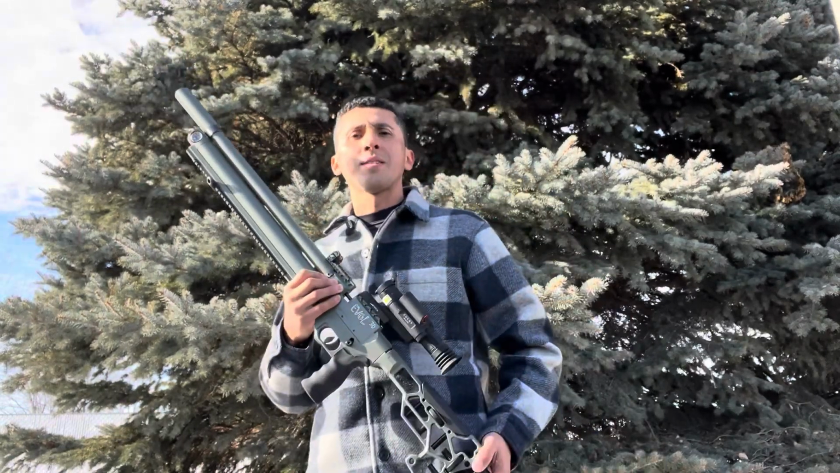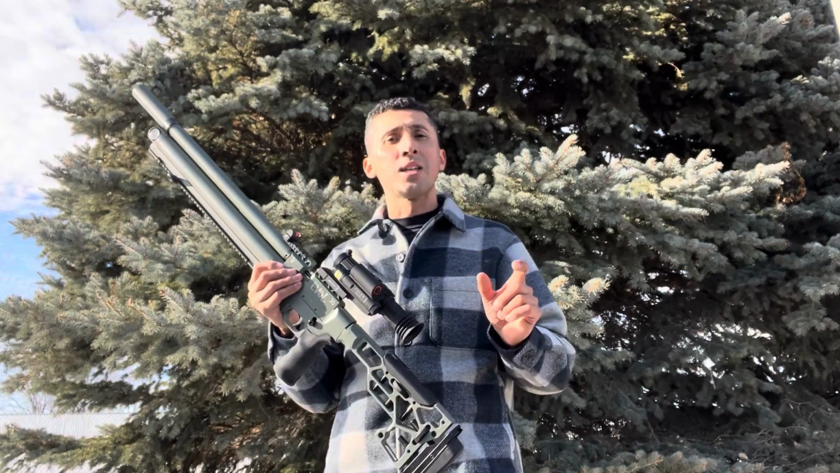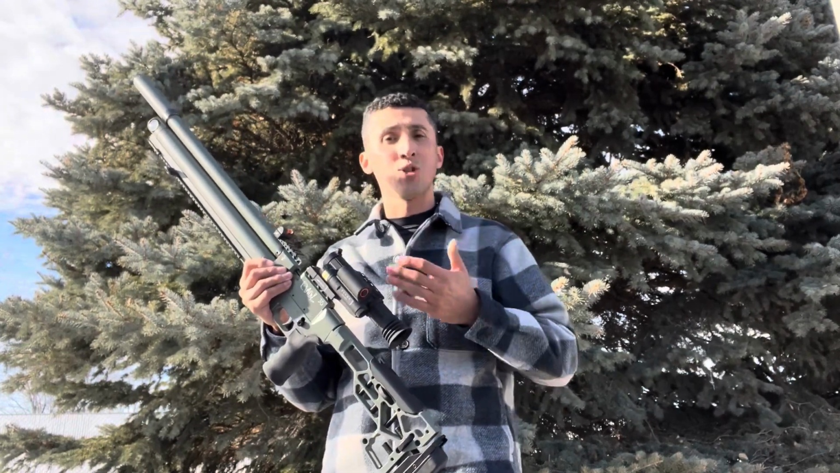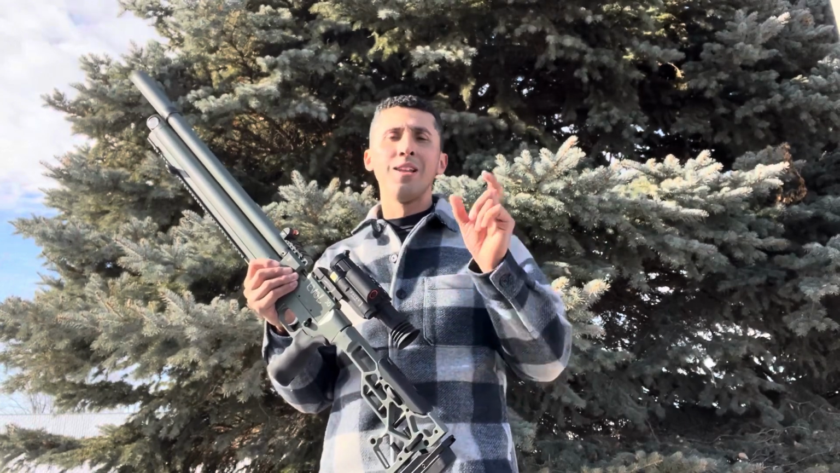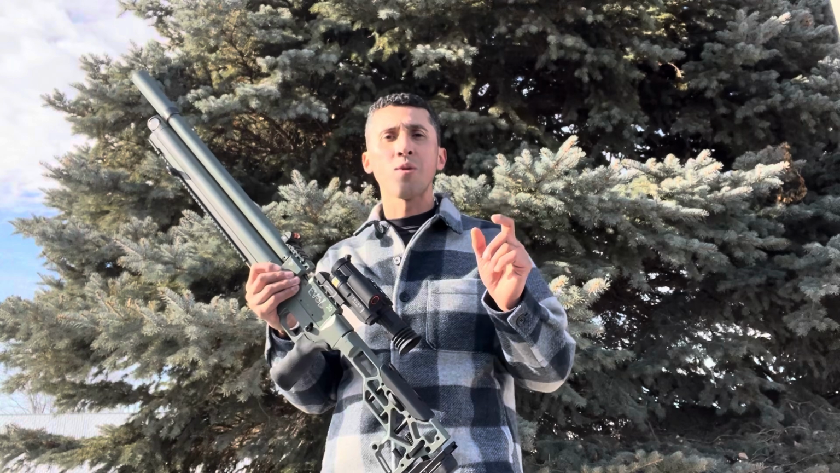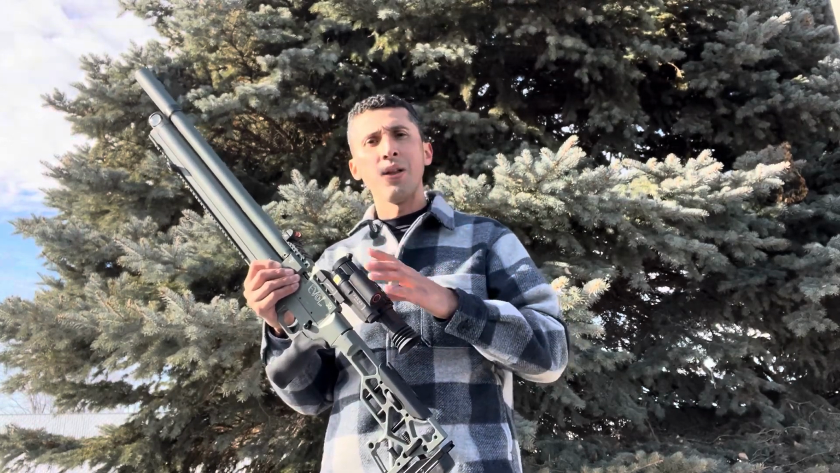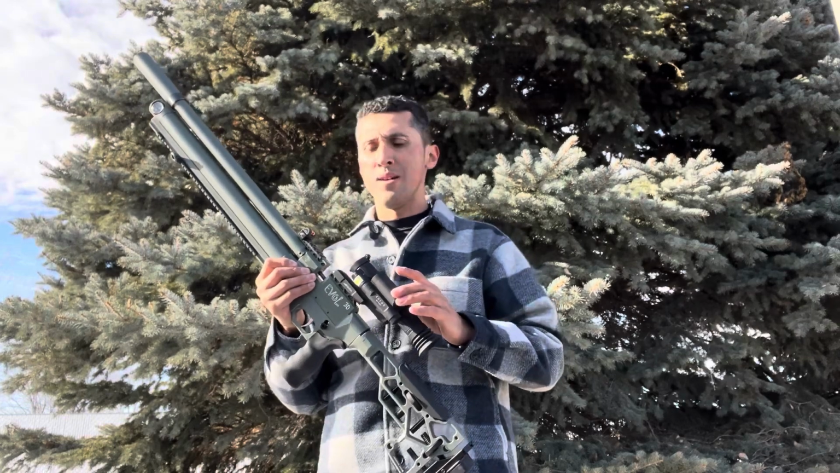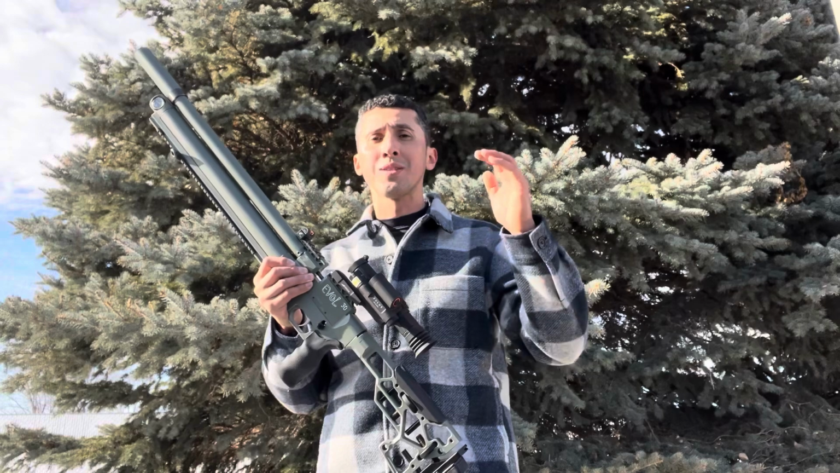Now, the footage you're about to see was the 12-second segments that I was telling you about when I was trying to figure out how to use a record button. But in those little segments, you'll see I was using the rangefinder, and with all my data plugged in for this specific air gun, it showed me where my holdover was, which was amazing.